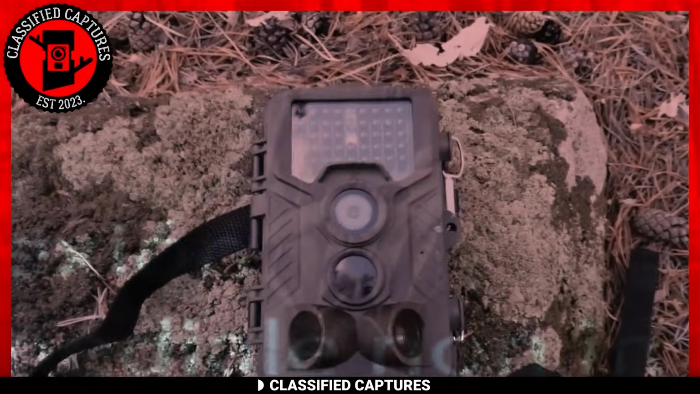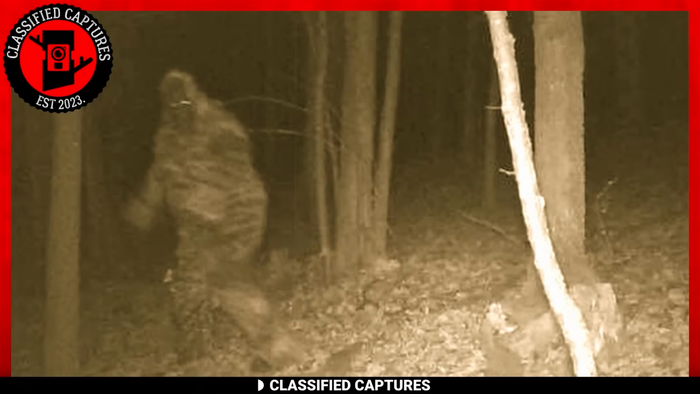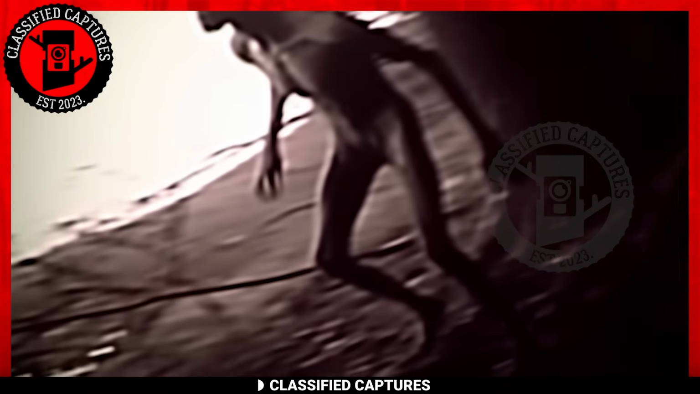Trailcams have indeed been a fascinating tool for capturing strange creatures in the forest, from Bigfoot to rakes, skinwalkers, siren heads, and more. The owner of this trailcam had a terrifying surprise when they discovered these images. In the first photo, a goblin-like creature was standing facing the camera with a human-like body, but distinctive features like a large nose, long elf-like ears, and a bald head.